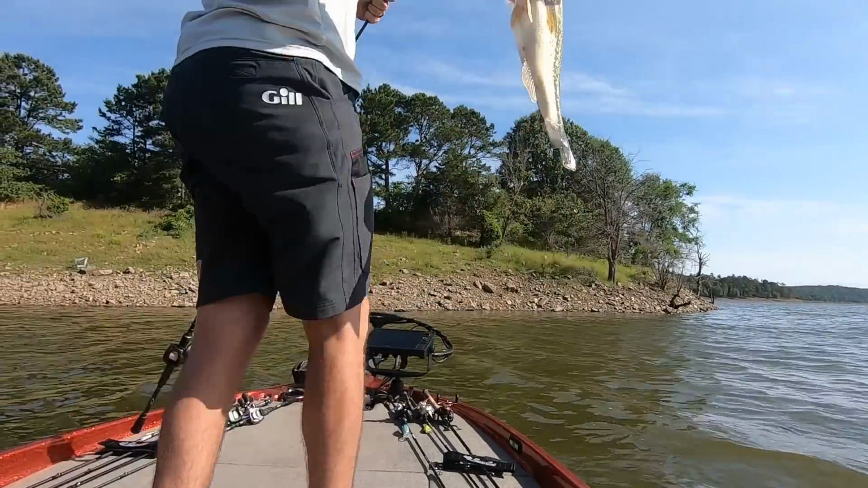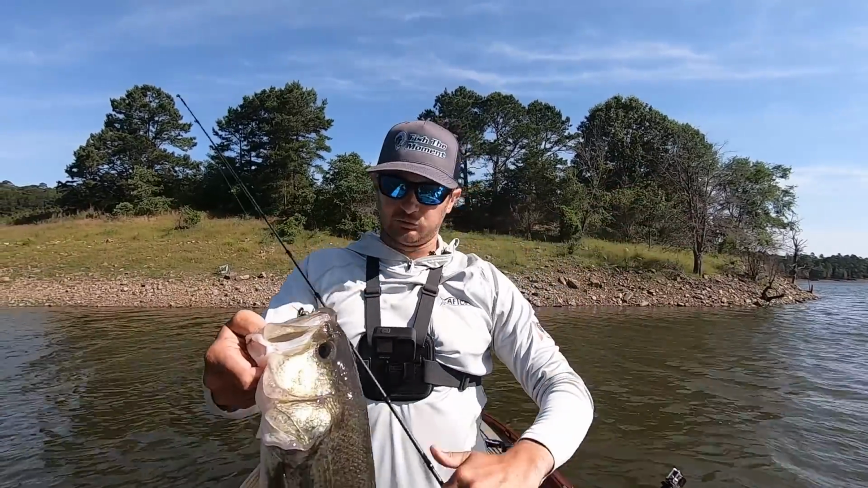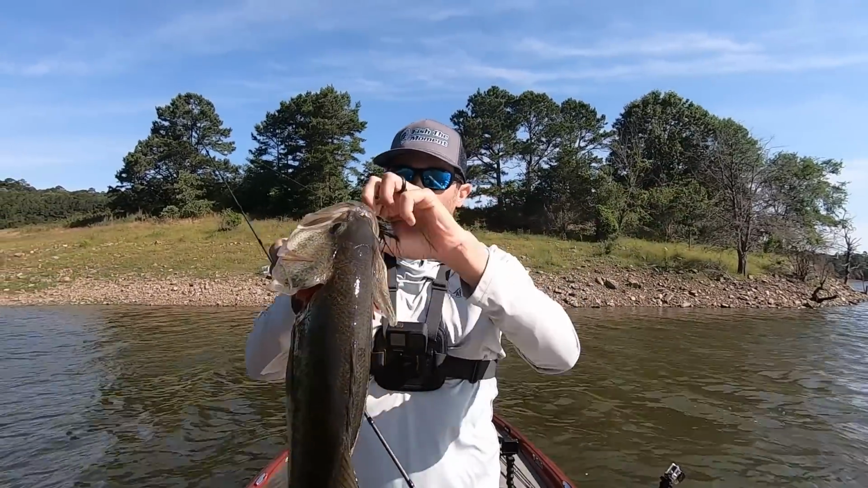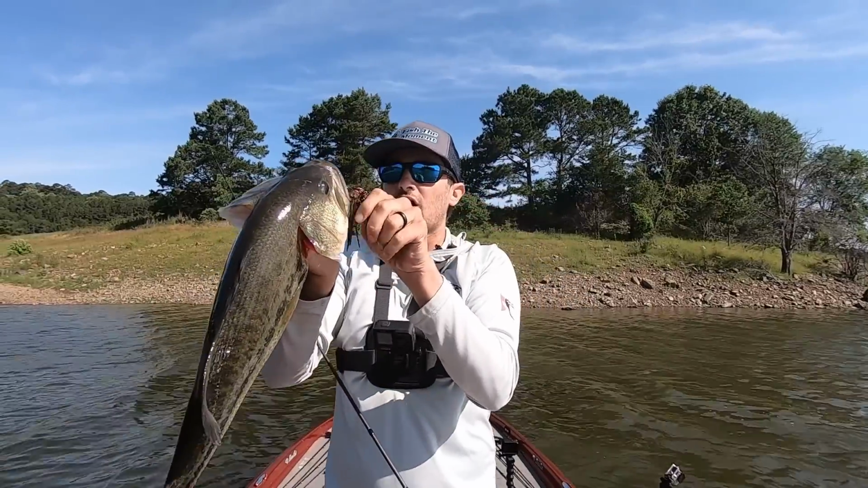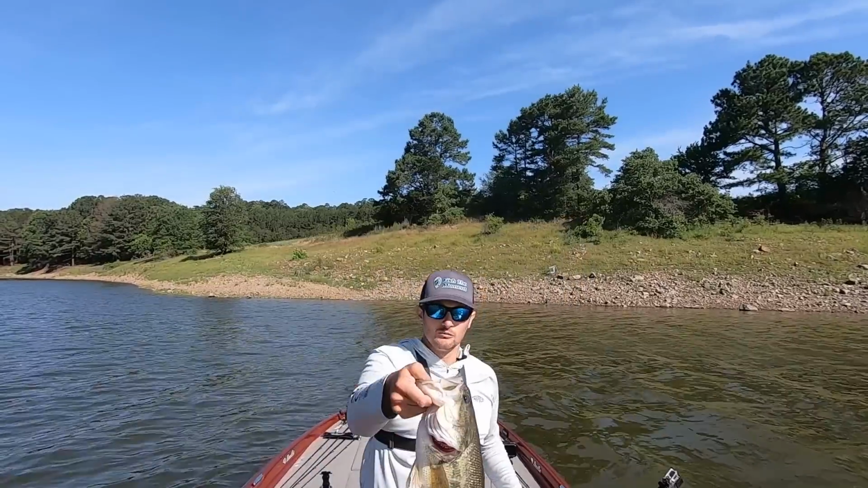Guys, I had to switch it up. I caught those two on the worm, and that kind of died off, and then I switched up to the jig. Like I said, I'm fishing really slow right now. Like I was going to talk about, these fish here have been pressured. That's a good fish. Not a bad little morning, like I said.